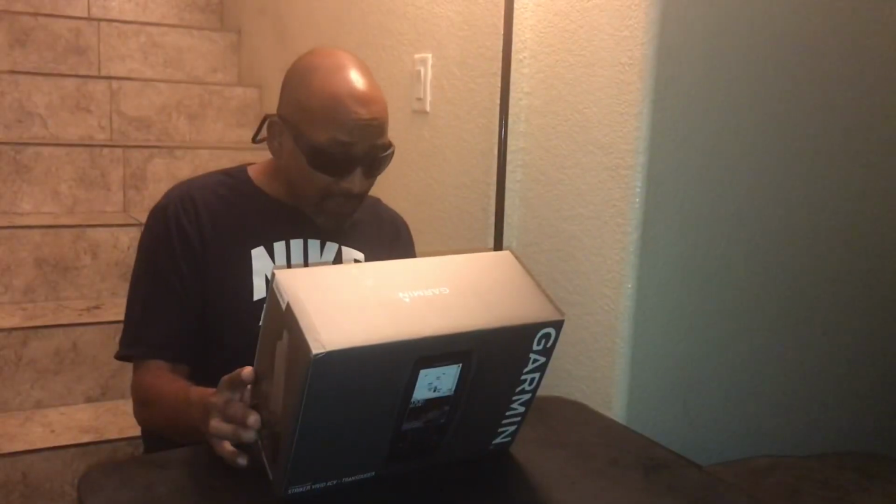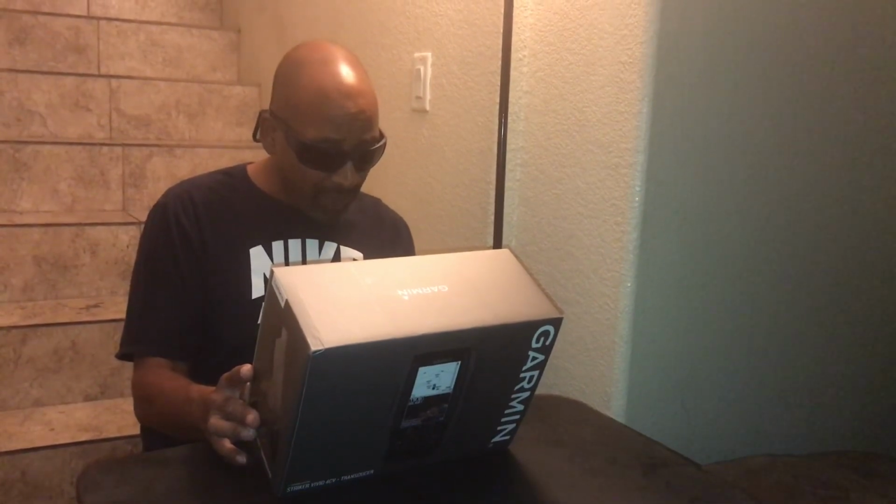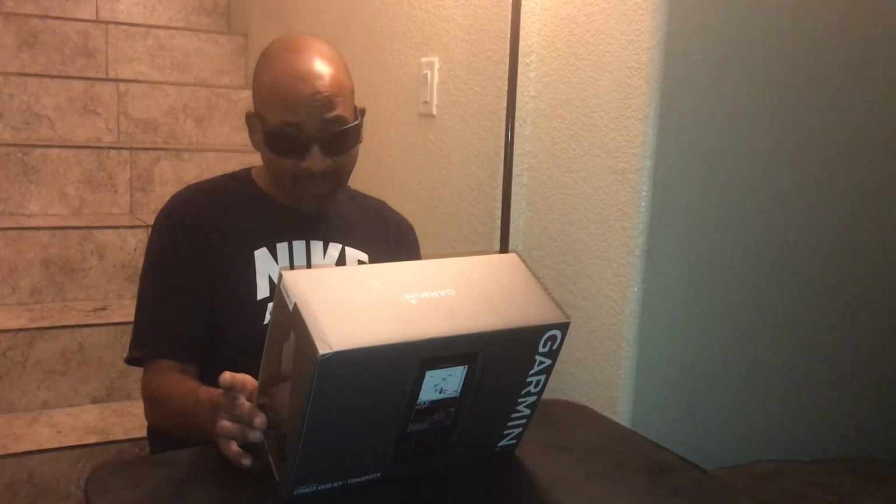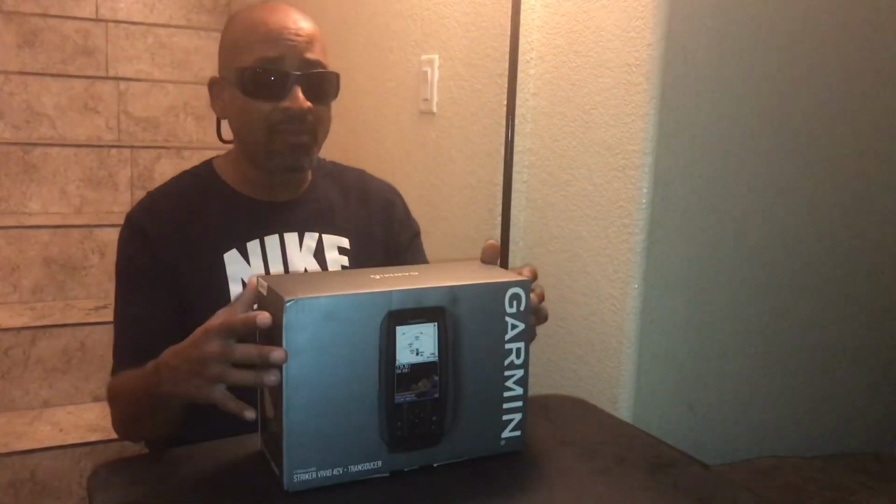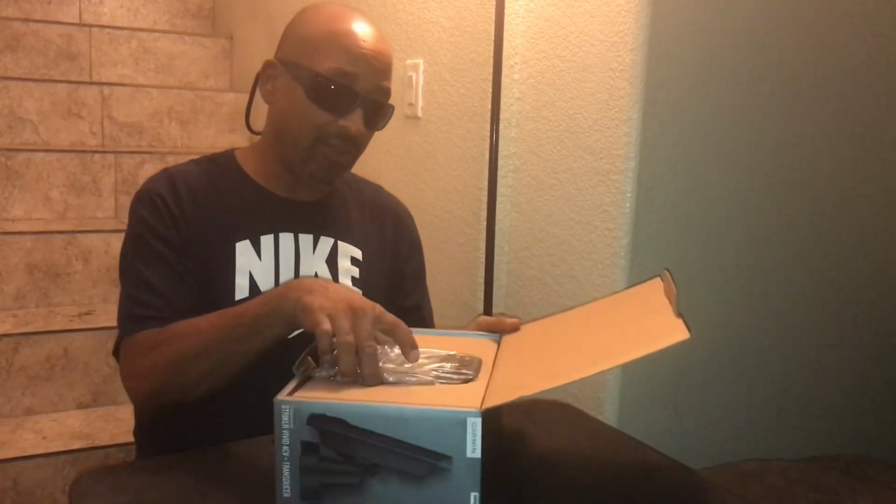Now in this particular box, it says on the 4CV that you're also able to share waypoints and routes with other Striker and Select EchoMap models, so that probably is on select models, but hey, we'll find out. So let's go ahead and open this up. I think one of the biggest benefits to this is going to be the newer transducer.